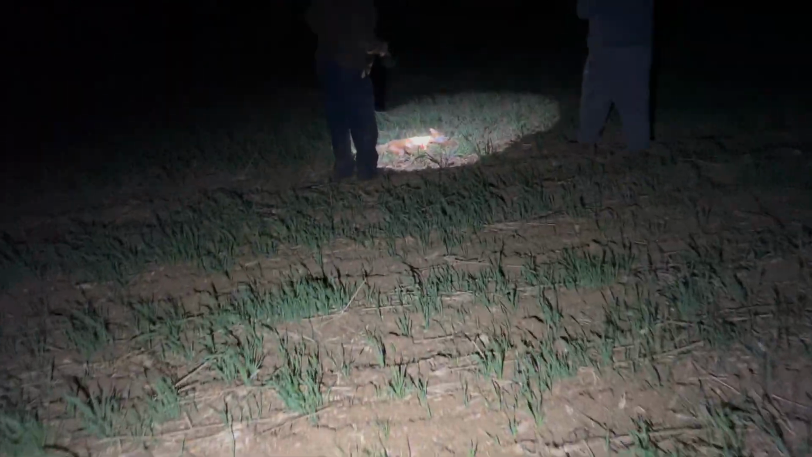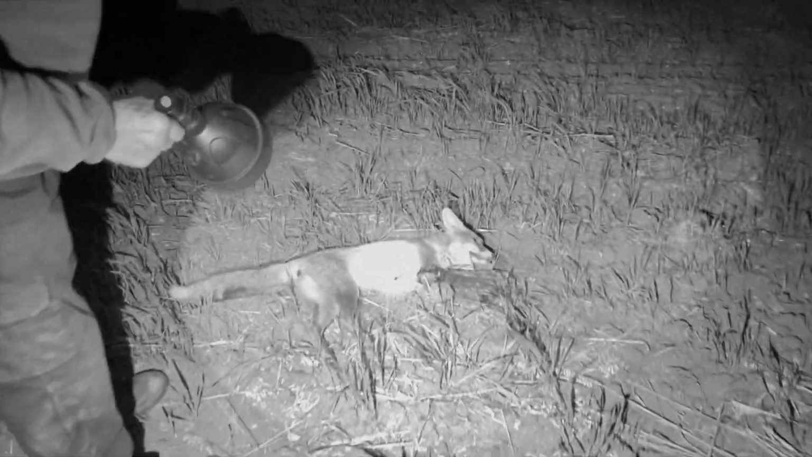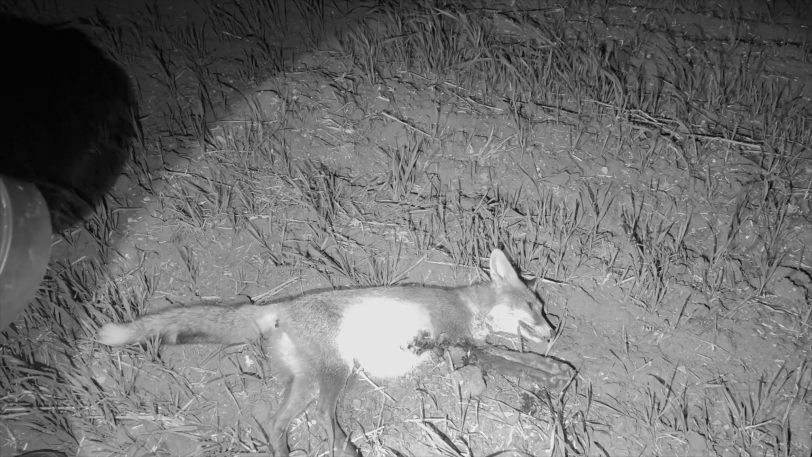So this is the third one of the night. I was way off the mark, I was. They seem to be running a bit. Tonight, I think shot placement looks good, but where did he hit it? It's a little bit low, isn't it? Yeah. So, I need to be up a little bit higher, I think.